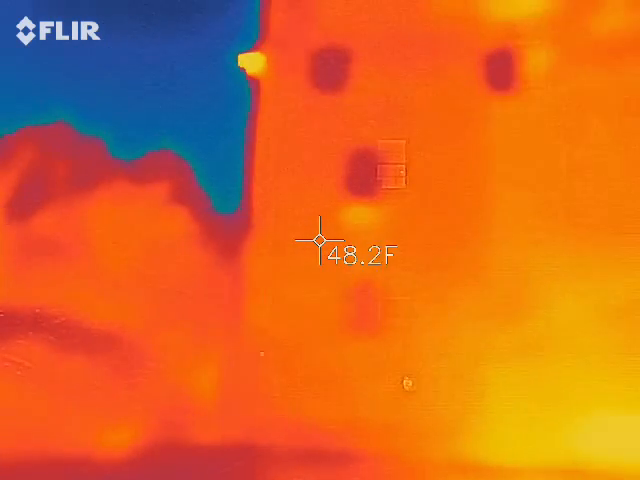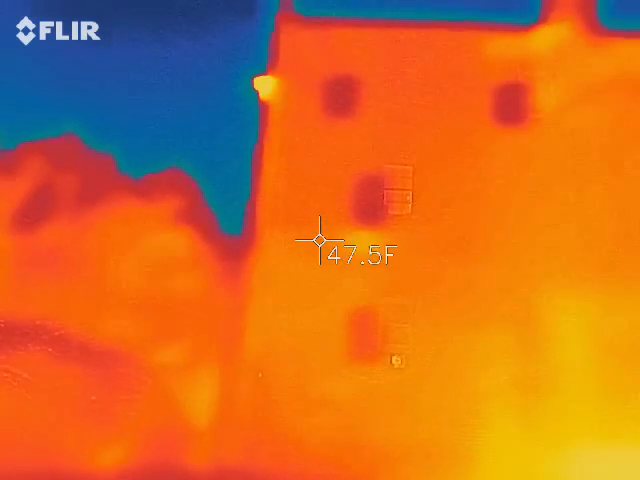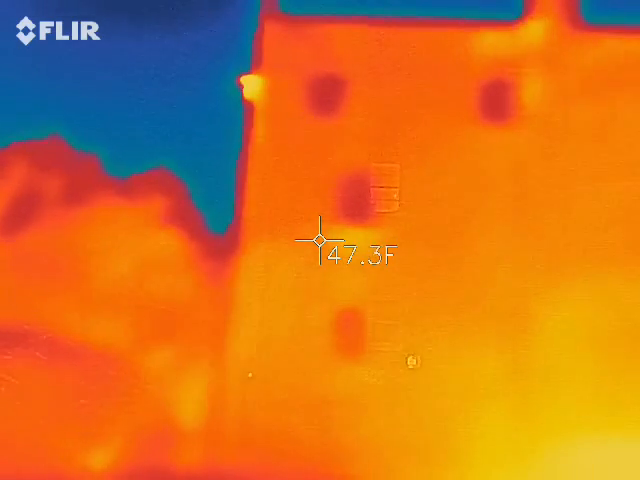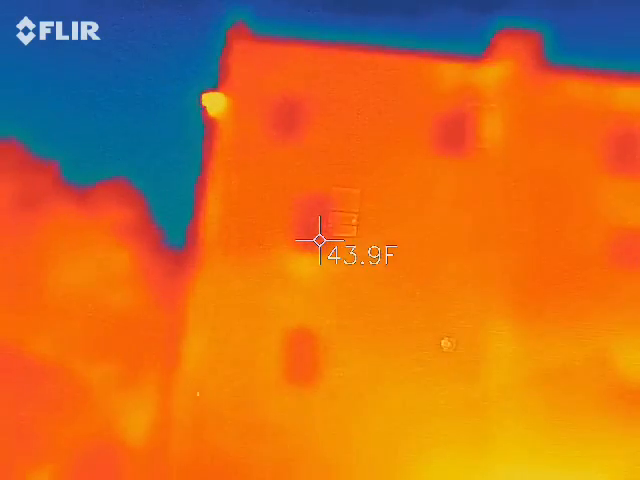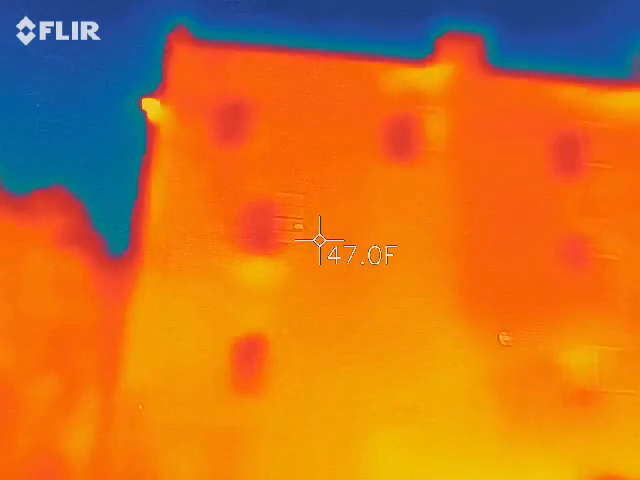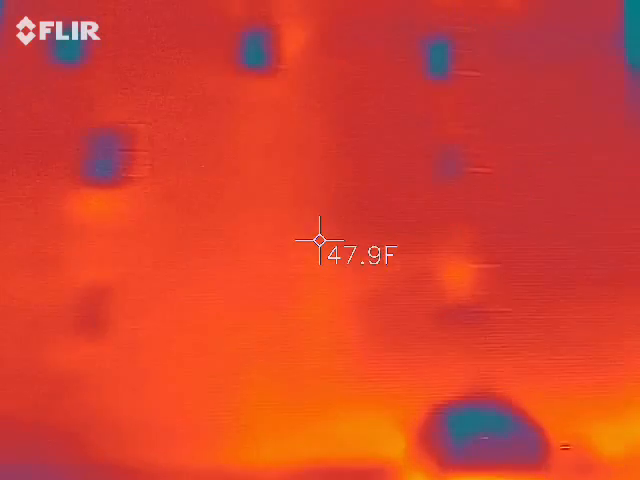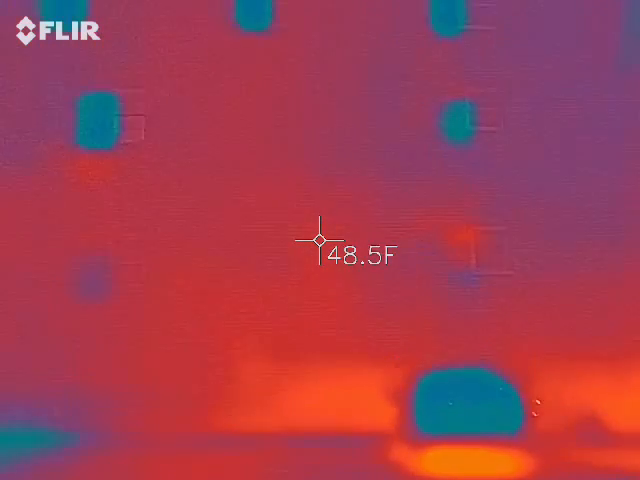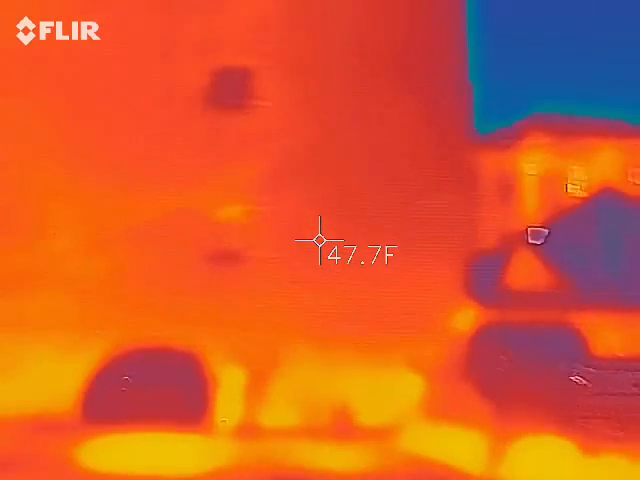Look at that yellow spot below the second window. What's that about? Well, it's lighter. I got 47. It's lighter brick. 47 and a half there. 48 and a half. The brick is actually a lighter color, that's all. Underneath that window, right? Yes, right. I have to go back.